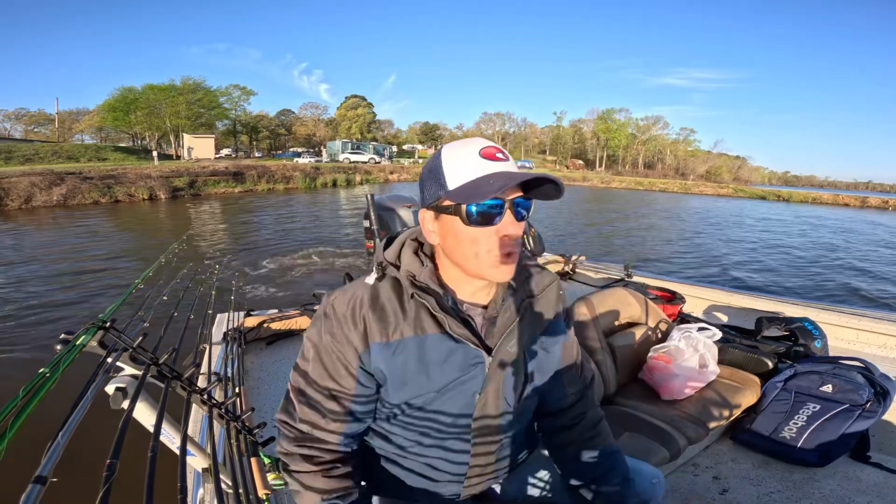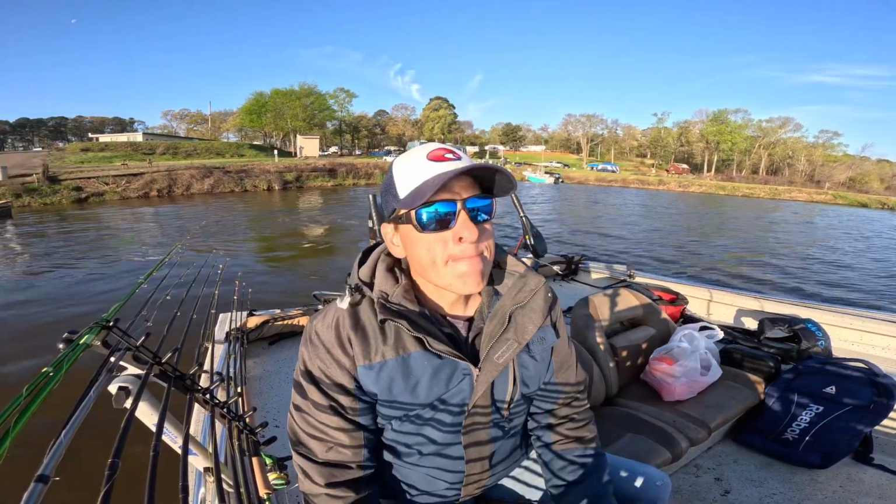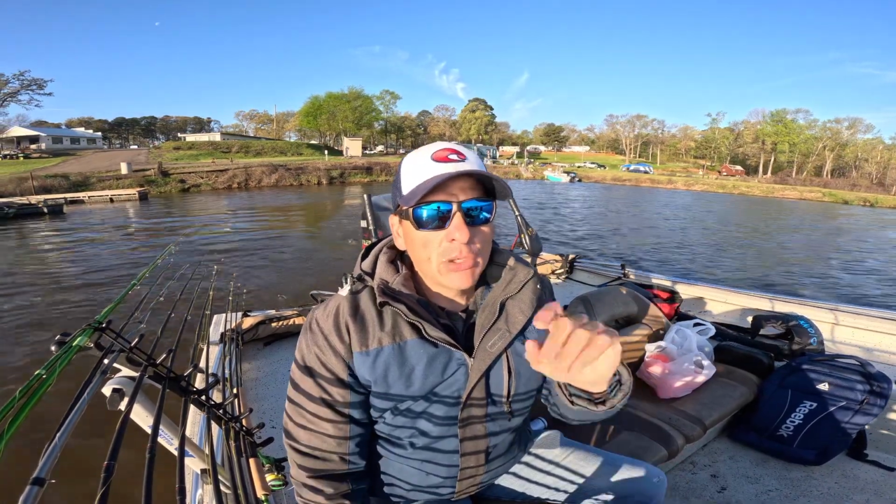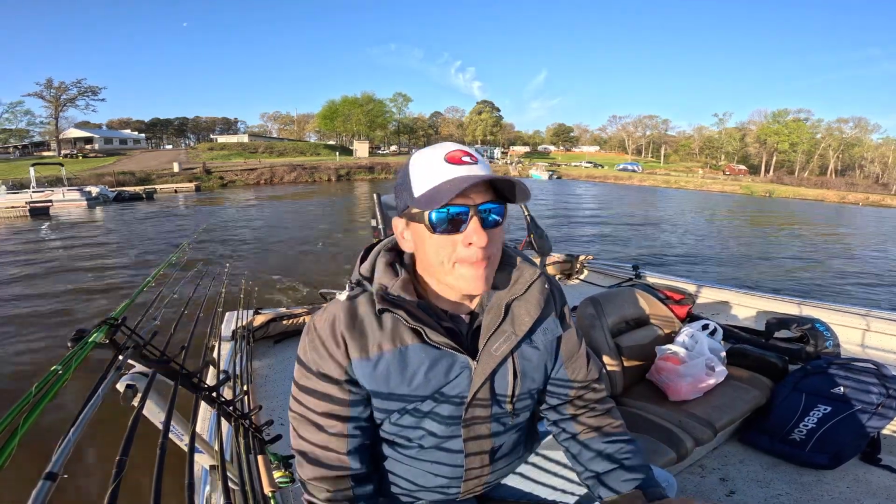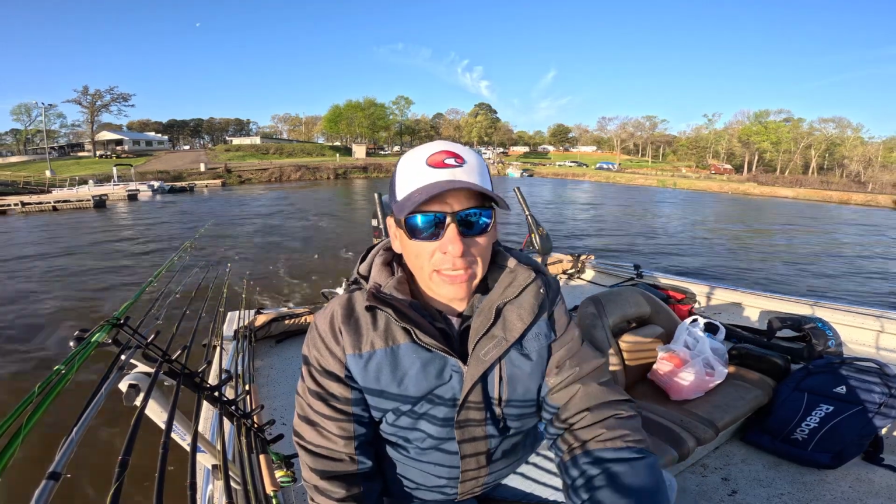What you see a lot with crappie fishing, and it's not just crappie fishing, but it's herd mentality. You get one person starts pulling up fish and boats are going to start surrounding it because they feel like that's where all the fish are. And there's no doubt that there are fish right there, but that's not where they're all at.